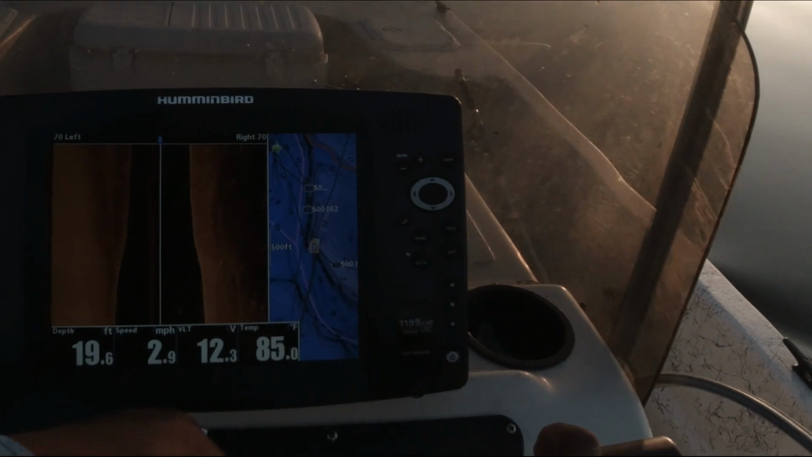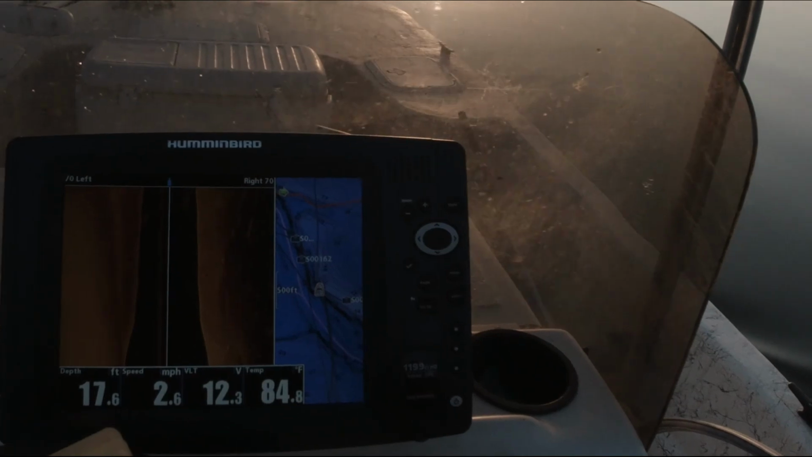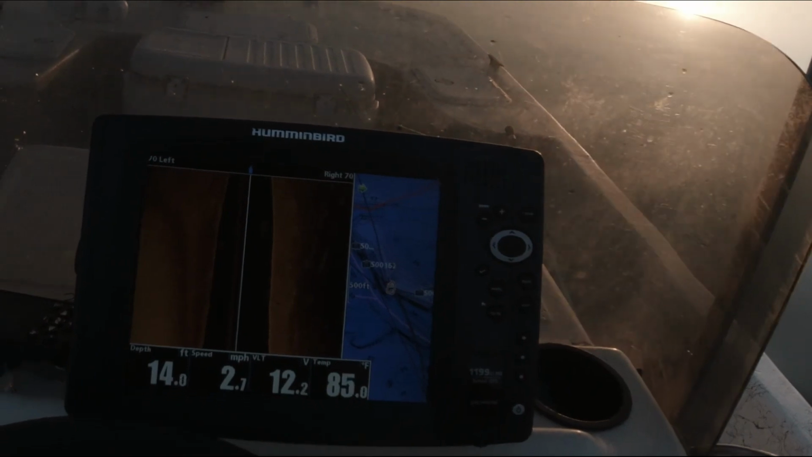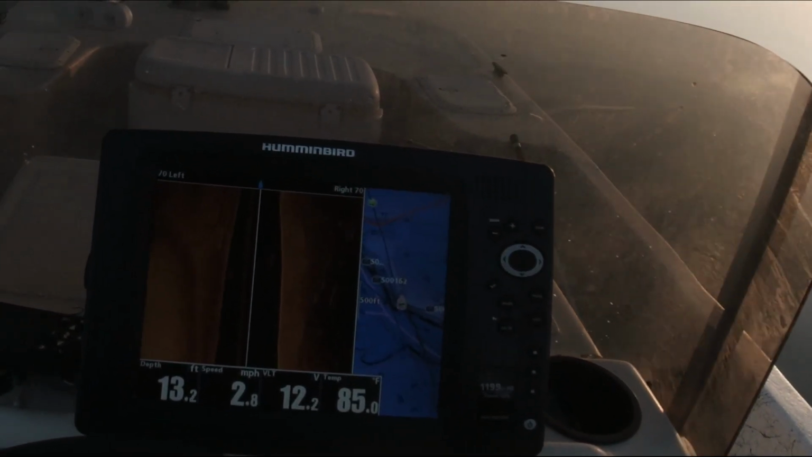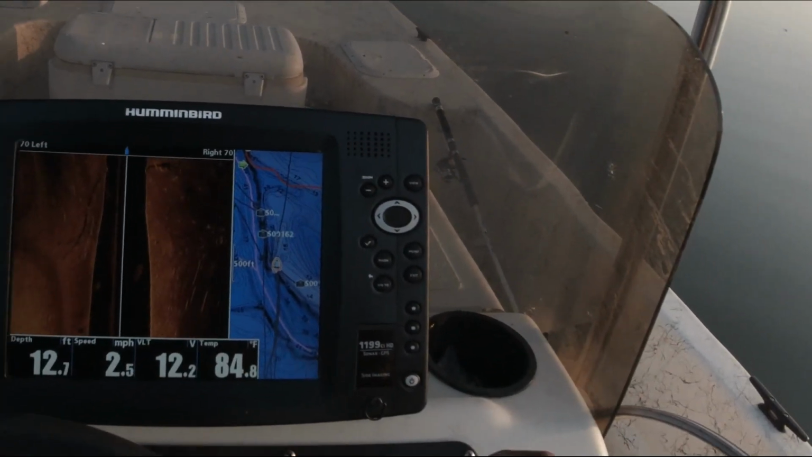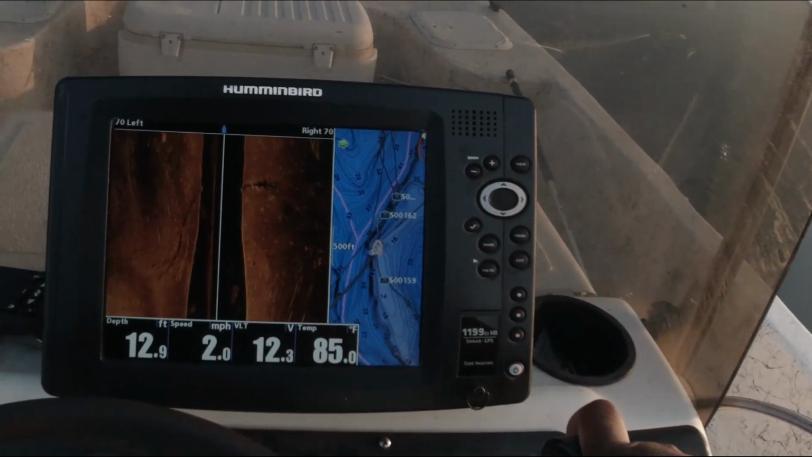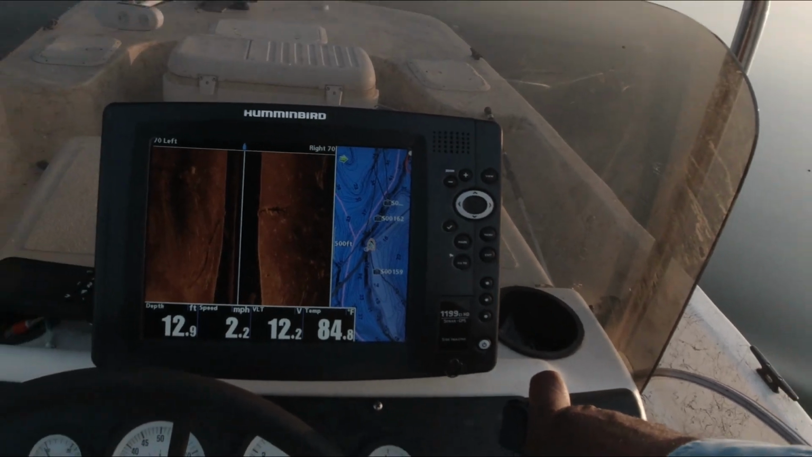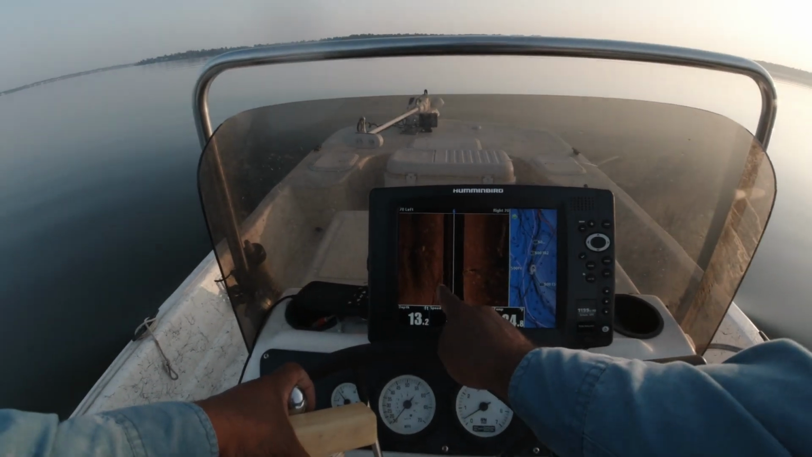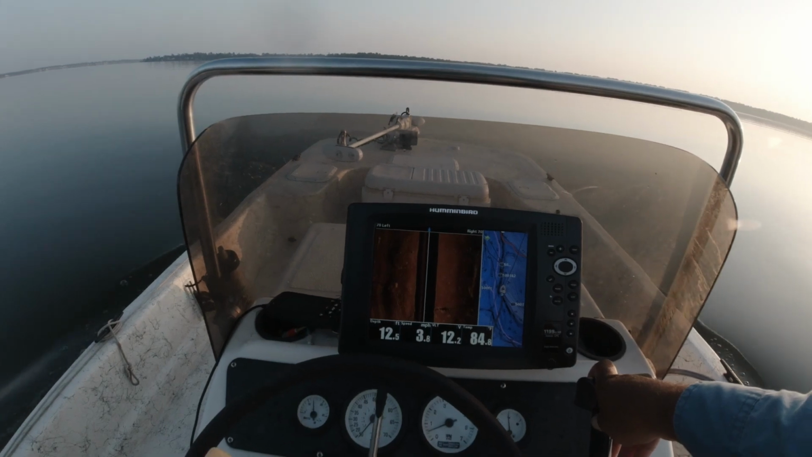That one looks empty. Oh, look at the big marks on that thing. Well, I know that there ain't no sense in stopping there. You see marks that big, old catfish or something, there ain't gonna be, there may be some crappie out here, but we're gonna mosey on.